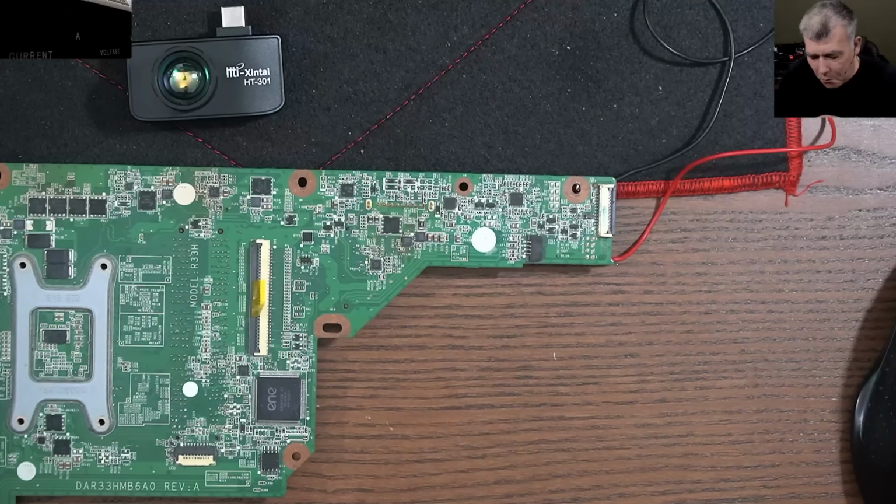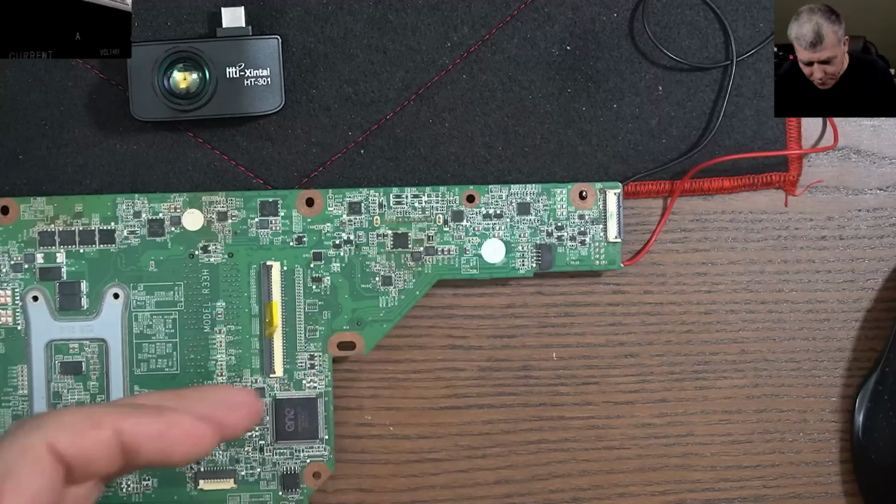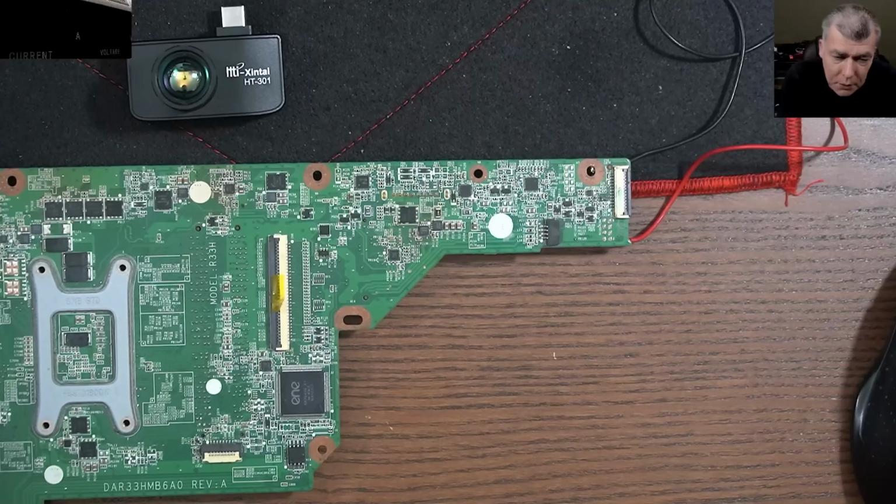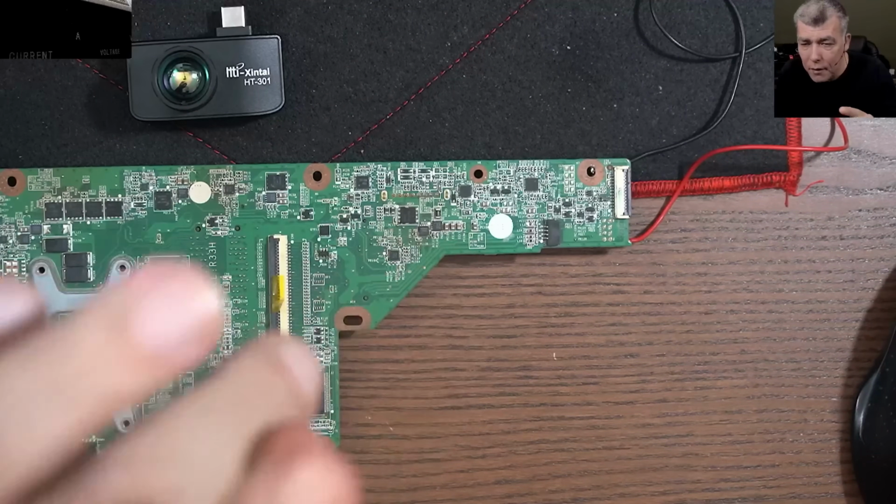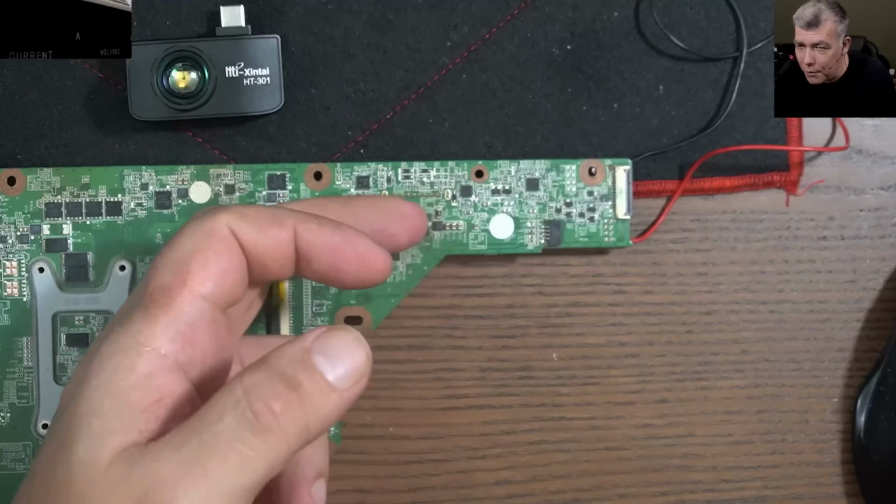You can try and tap the board, but you can miss the fault. But I worked so many years without a thermal camera, so I don't believe you actually really need it. Now the back of the finger is quite sensitive, so you can feel the temperature difference easily.